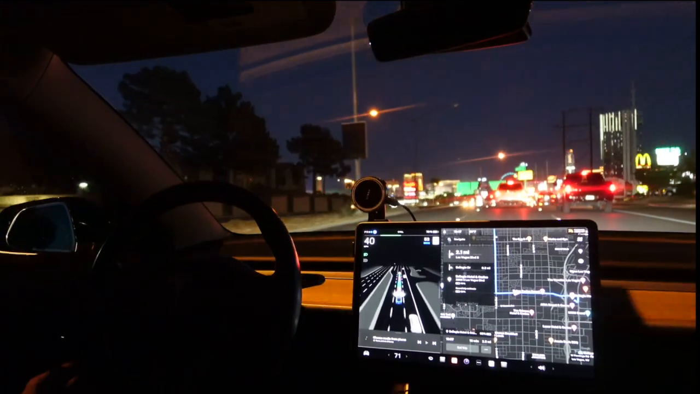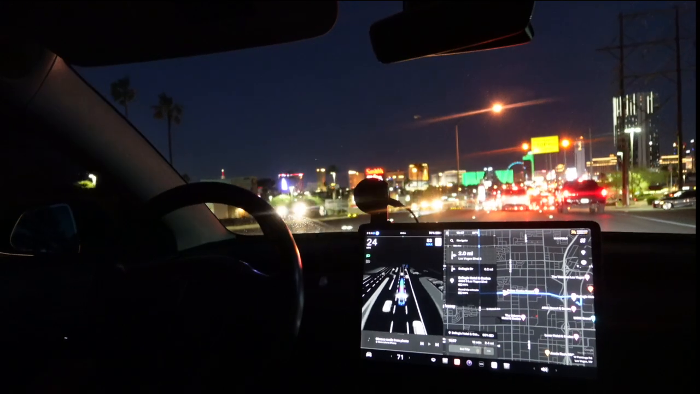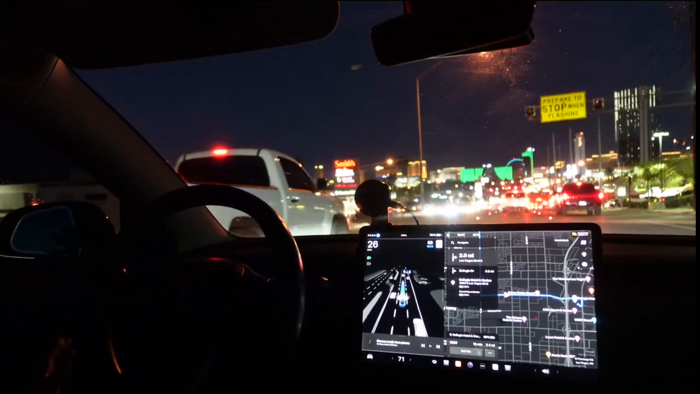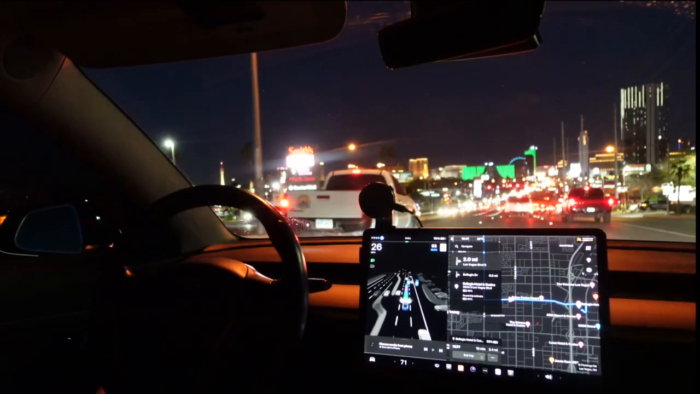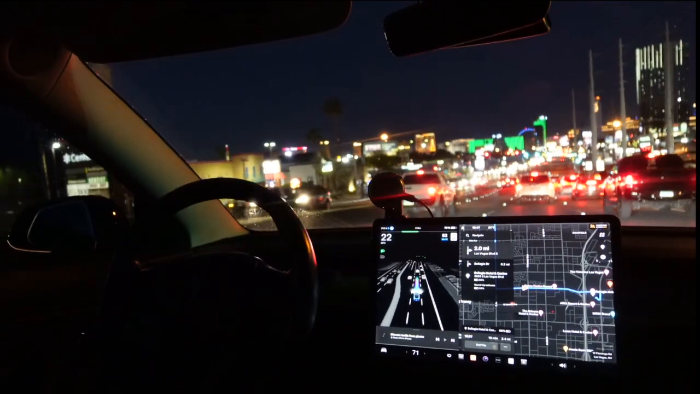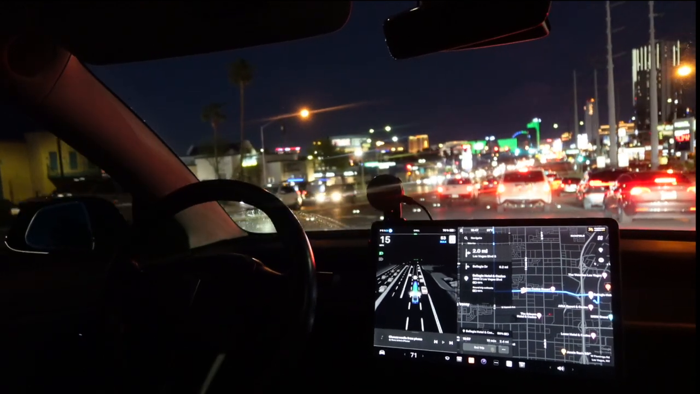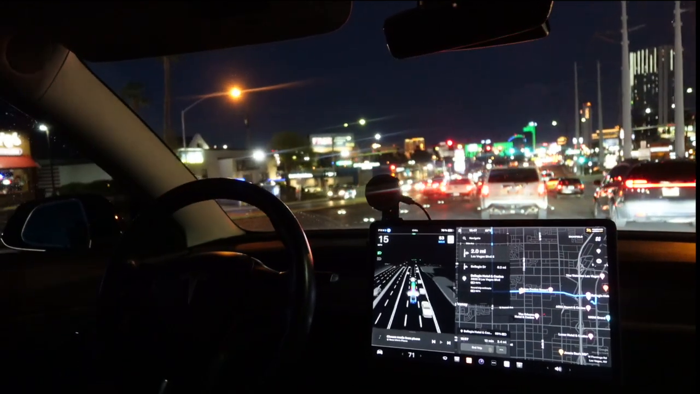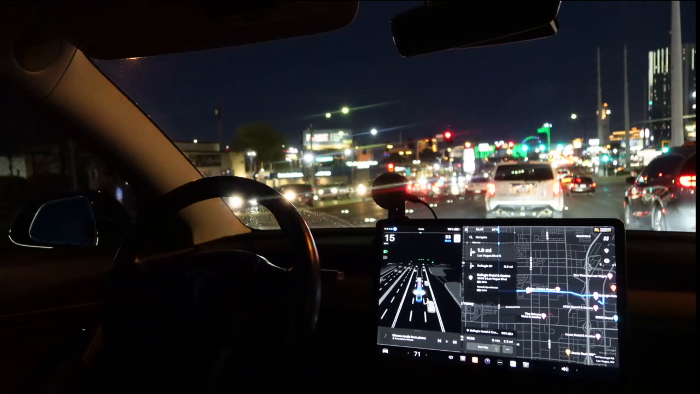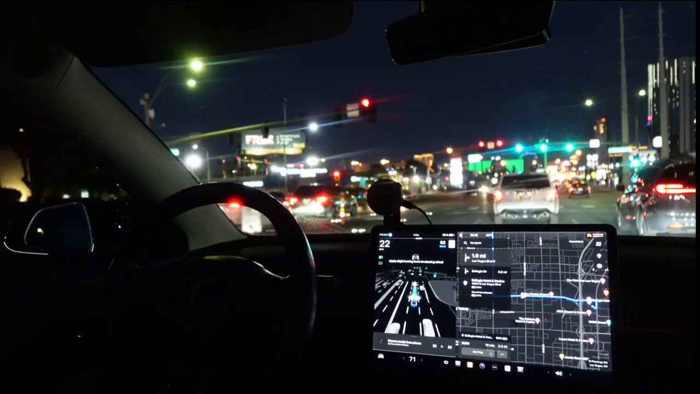So level 4 is supervised. It has the ability to do all of that autonomously. It has the ability to take you from point A to point B autonomously, with minimal supervision. So I think we're pretty much close to that with the Tesla version 12. It requires minimal supervision.